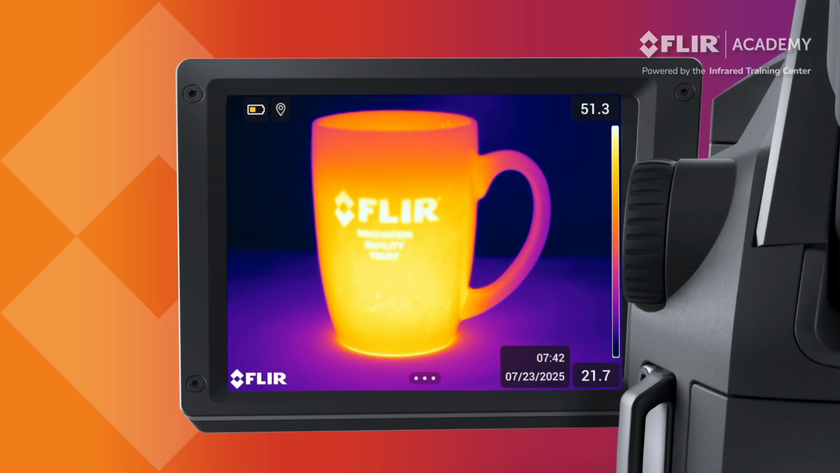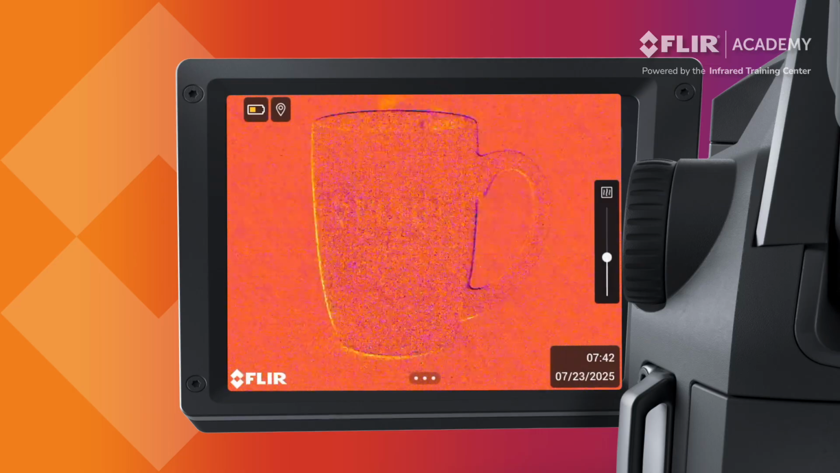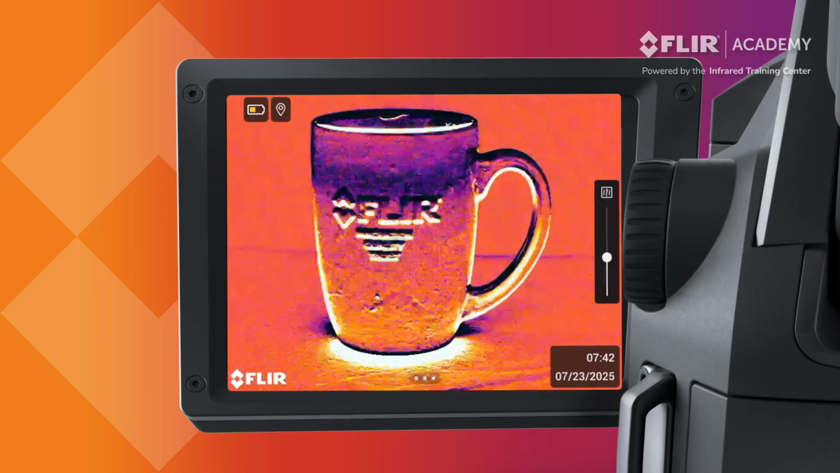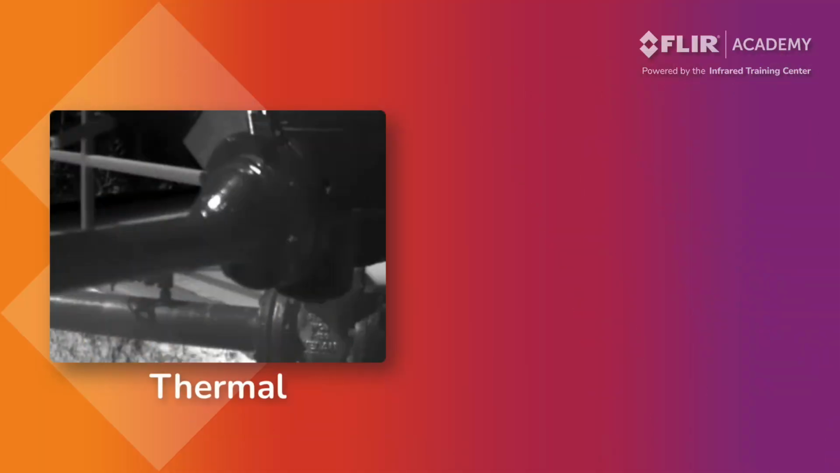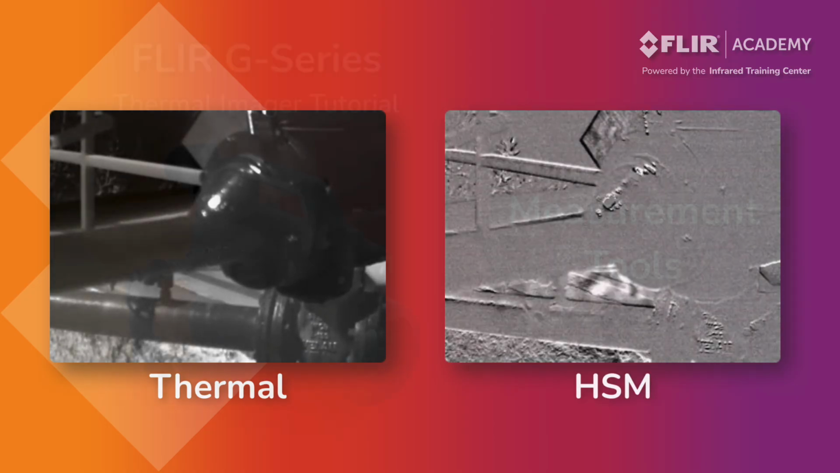Now, when you press the programmable button, the camera will switch from standard thermal mode to high sensitivity mode. When enabled, HSM makes it easier to detect these thermal anomalies. In this example, where it might be difficult to locate a gas leak using auto or manual mode, switching to HSM clearly shows the problem and its location.